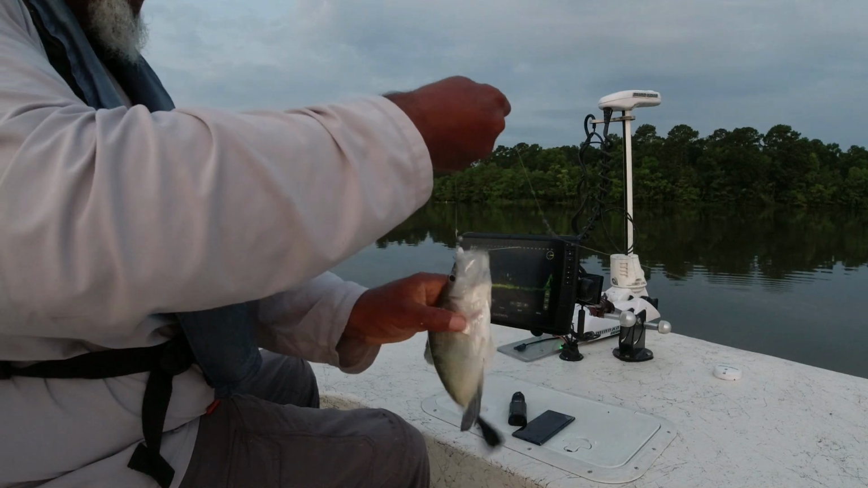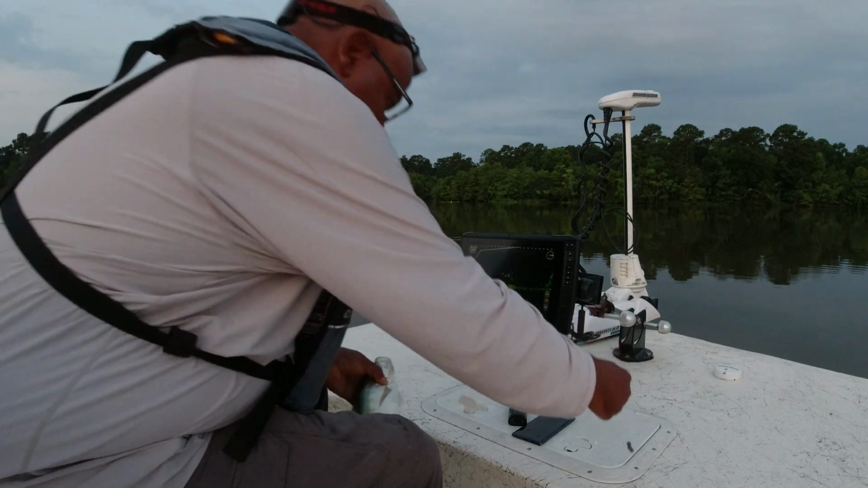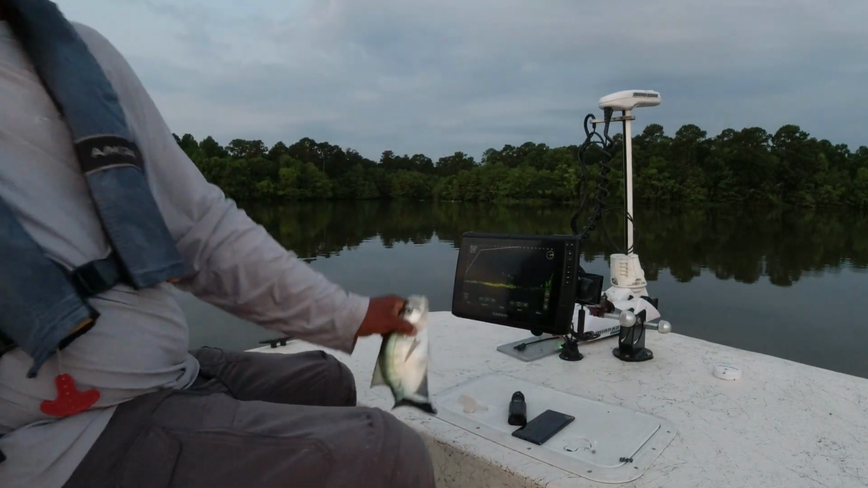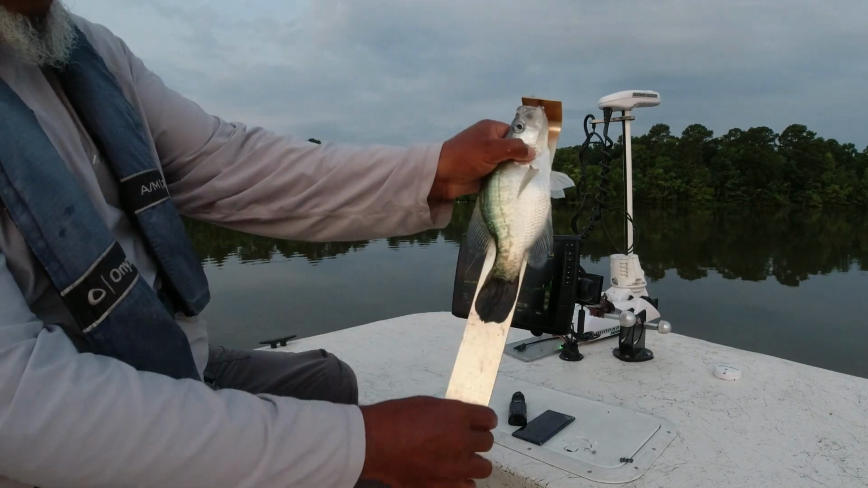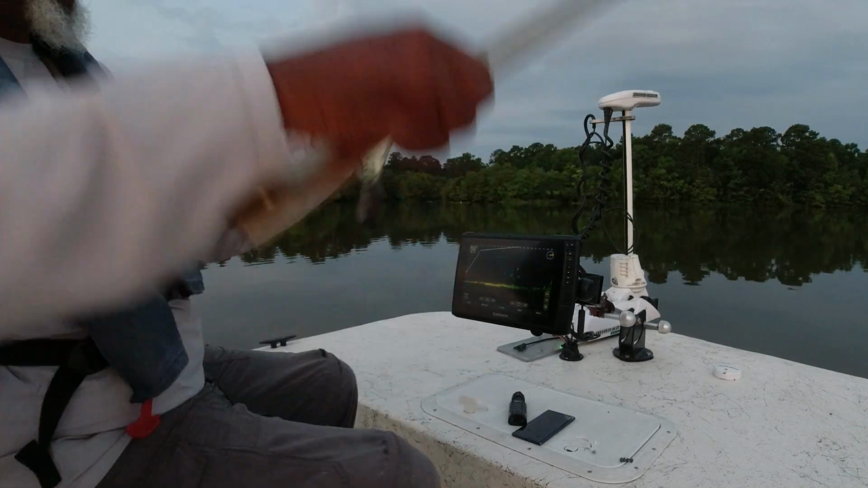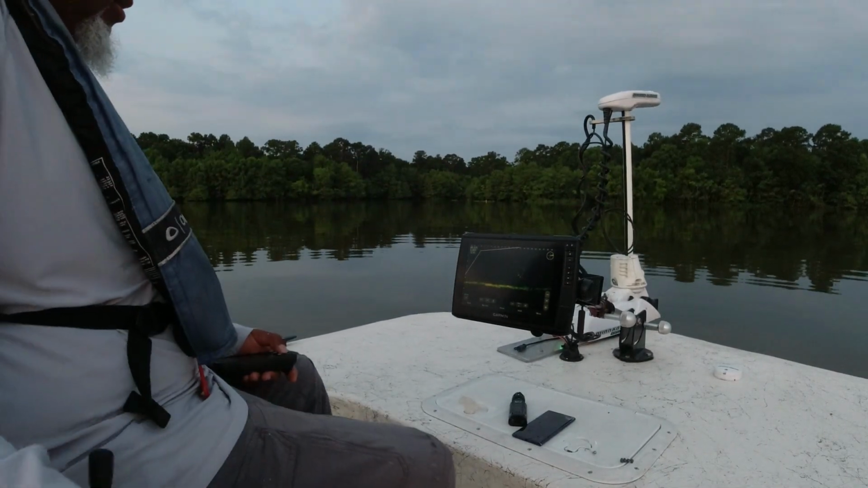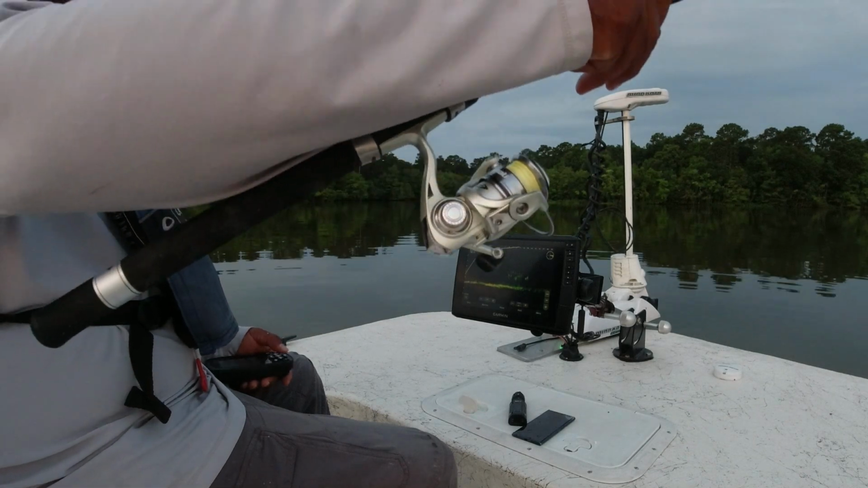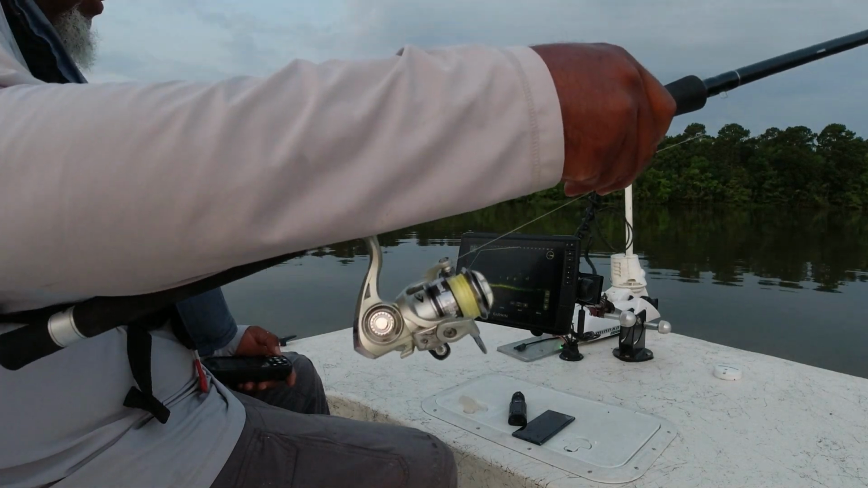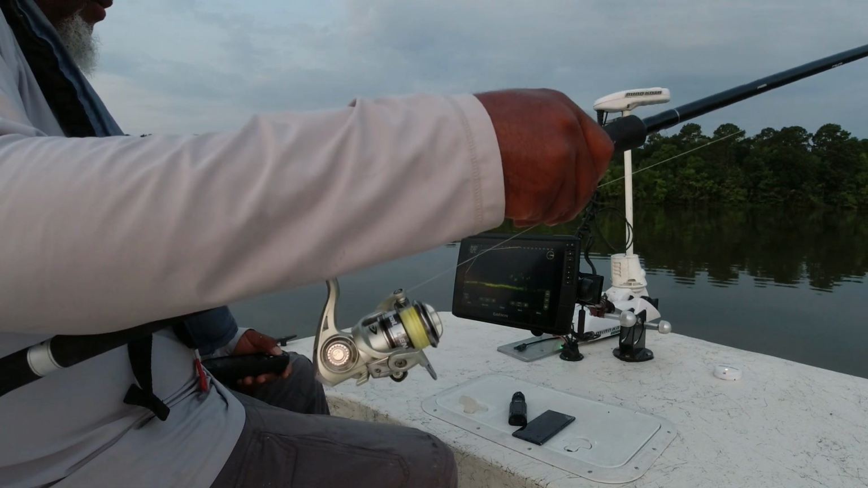I don't know if he gonna cut the mustard, y'all. But we gonna check him. If he hit the 11-inch line, he gonna go. I think he is. Oh yeah. 11-inch fish. My cooler not gonna hold too much more. See if we can get a big one out of here.